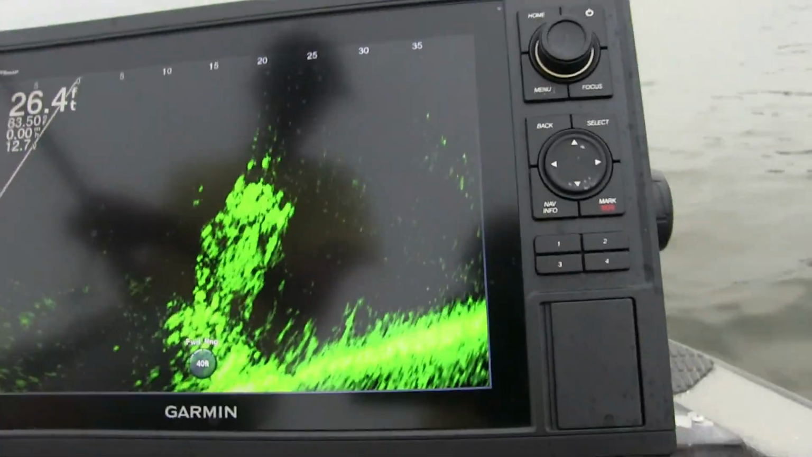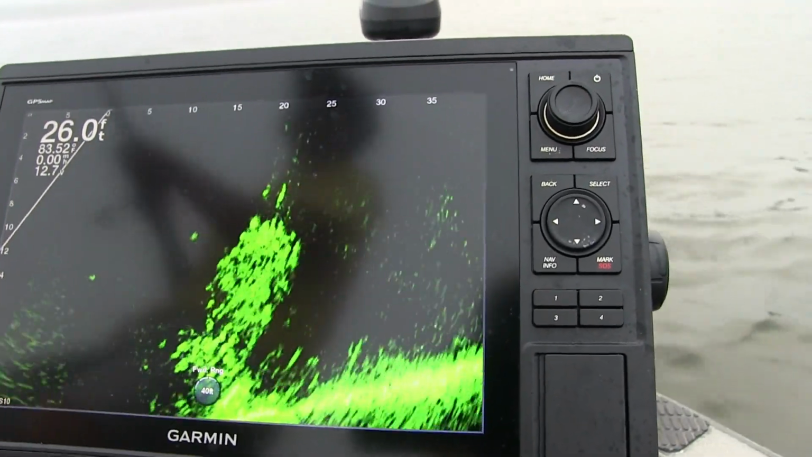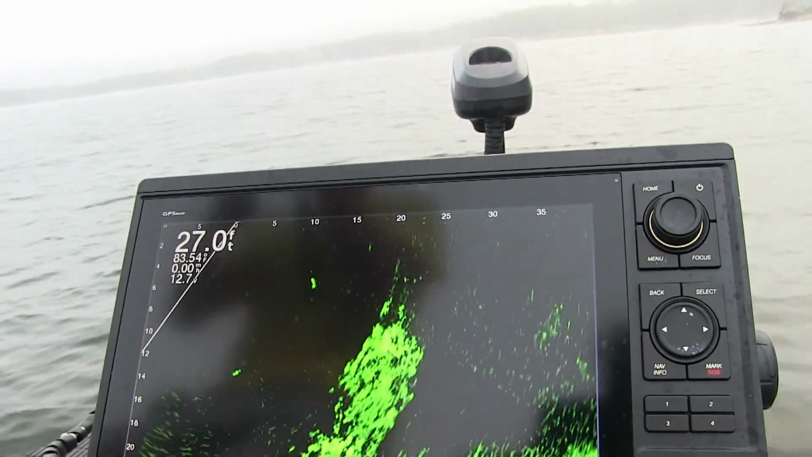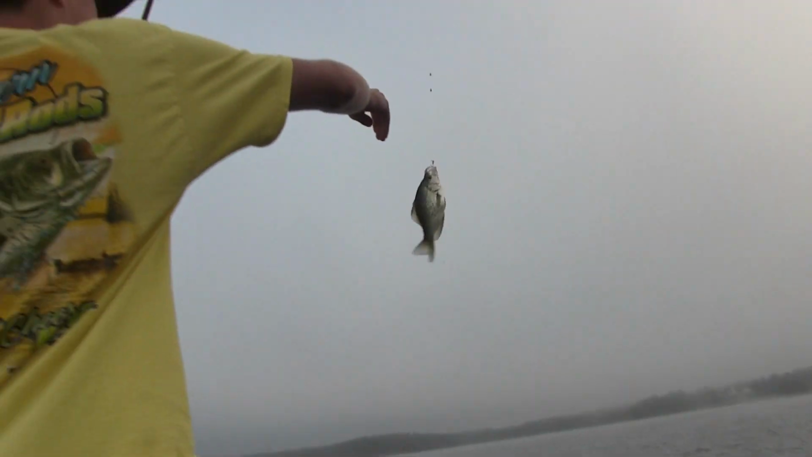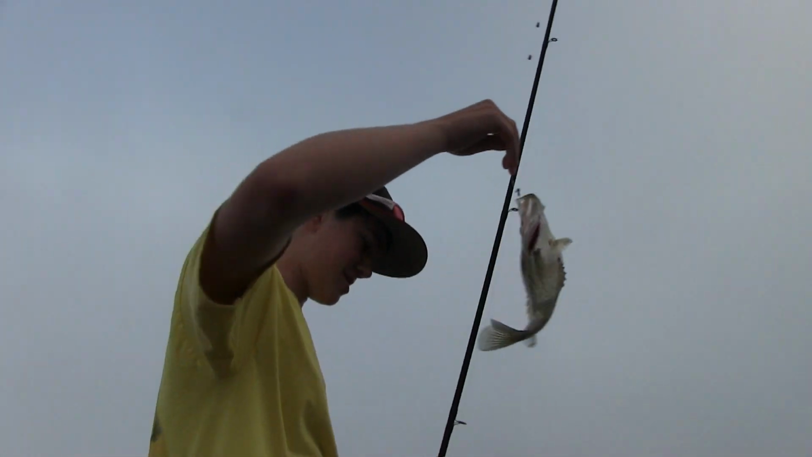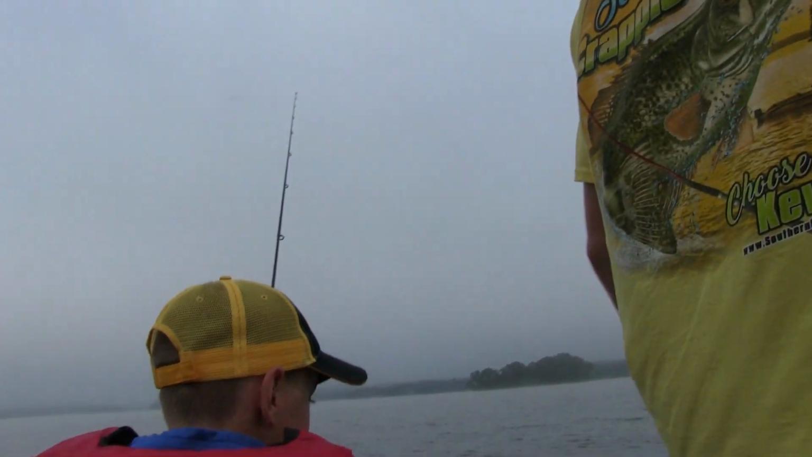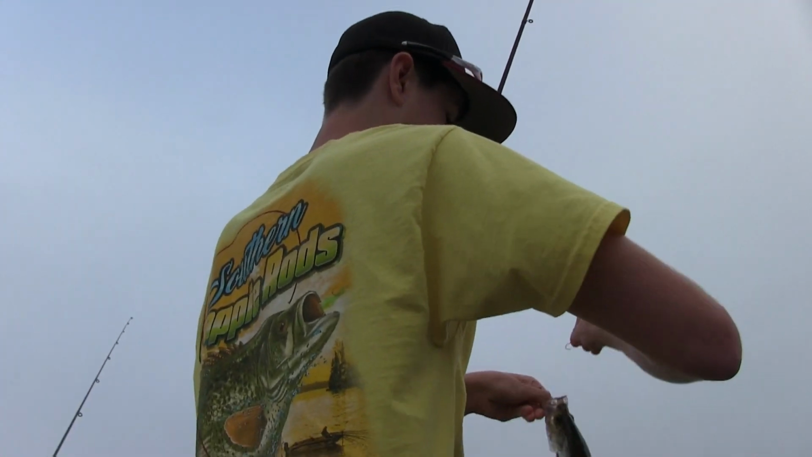Coming and looking at it. Here he comes. That's a crappie. Got my little grandboy this morning. There's Colby and Brady.